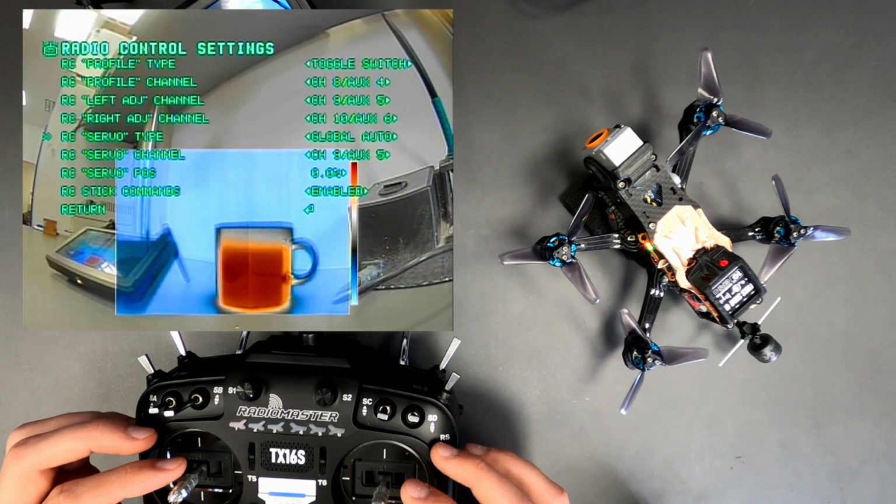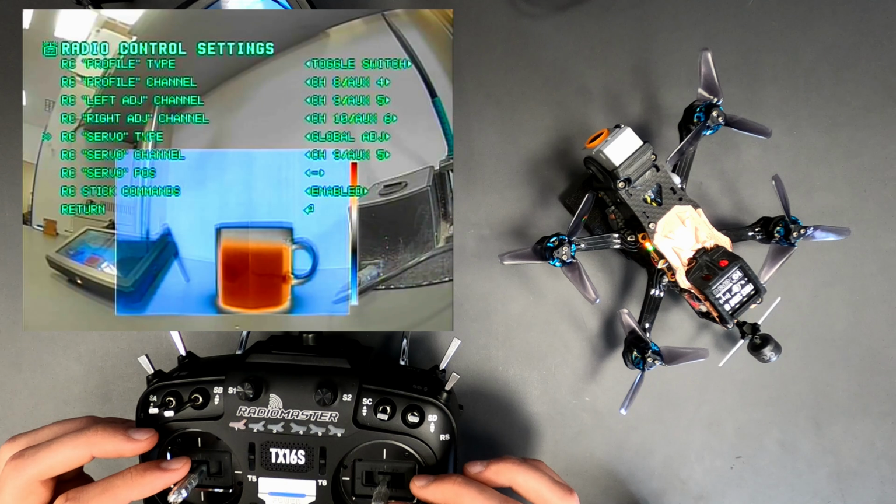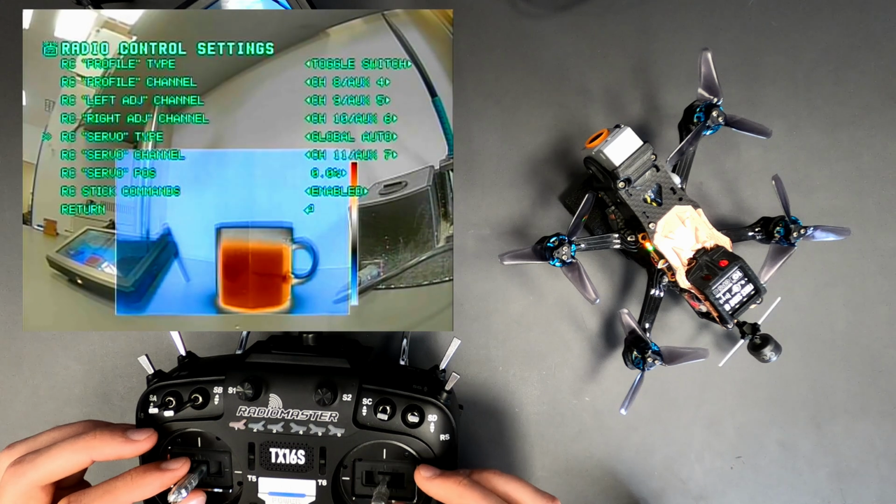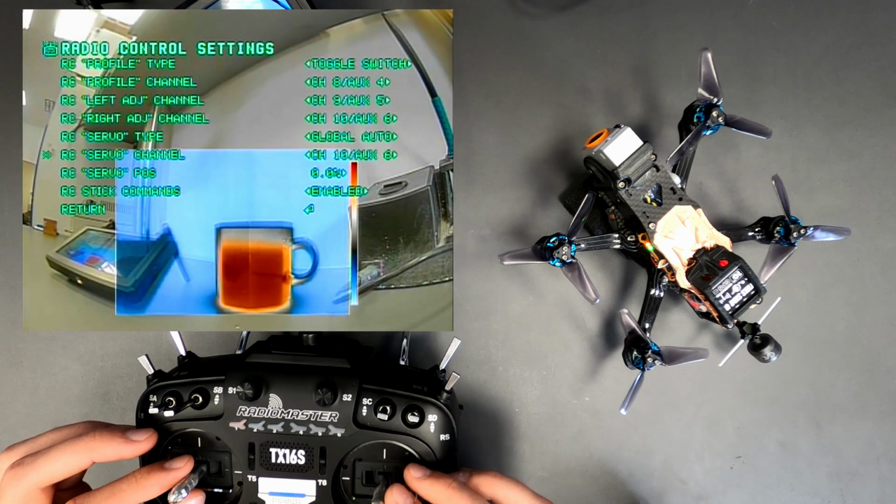The setting is made under RC settings. The known modes fixed, adjustable and automatic angle correction are still available. Only if thermal profile is used, the assignment is made as before in the thermal profiles. The RC channel can be freely selected.